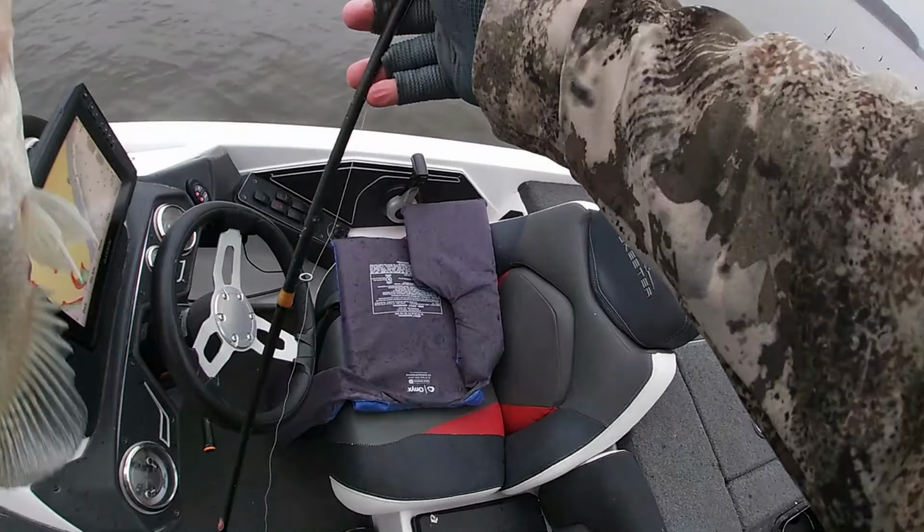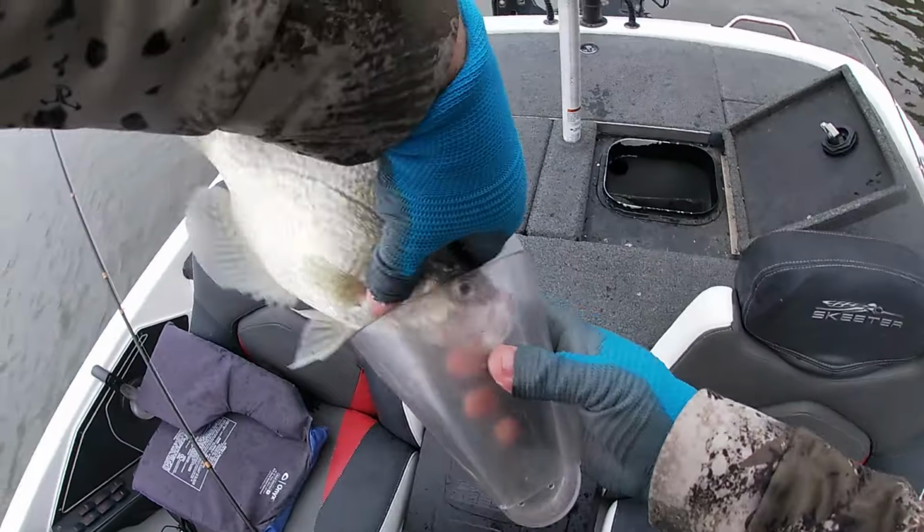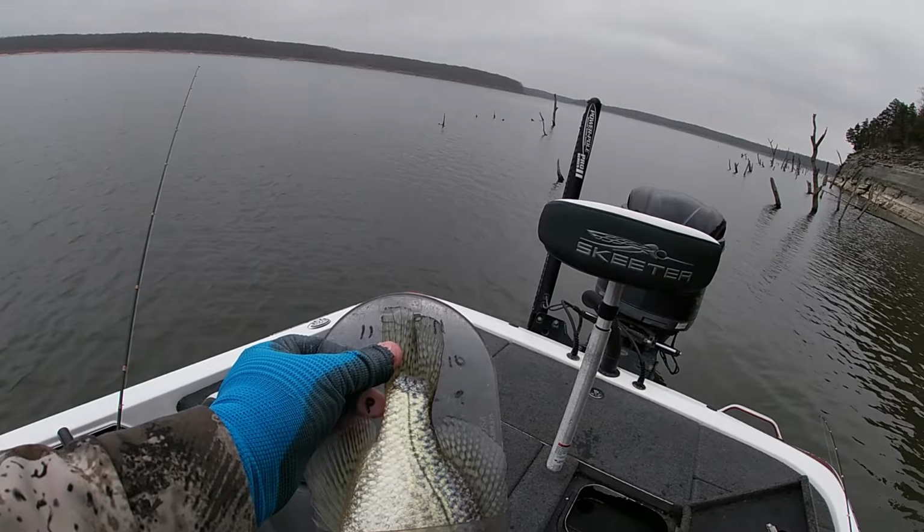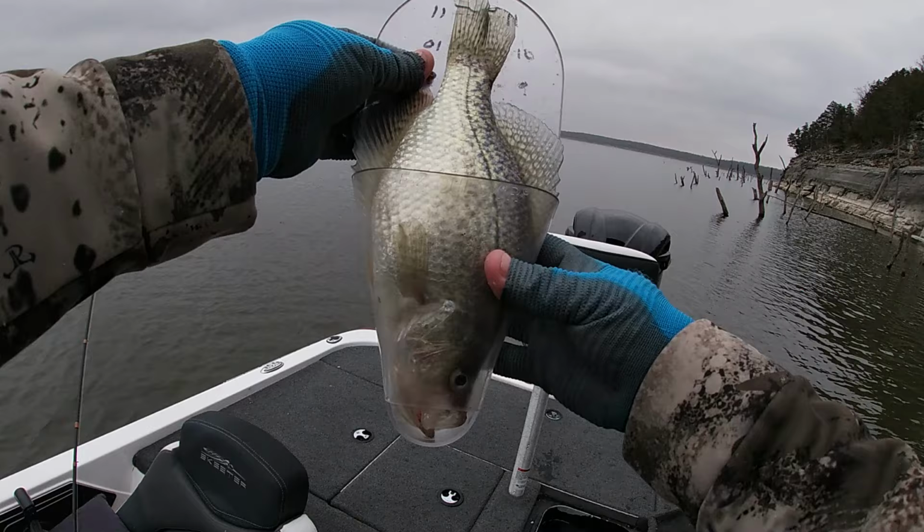Just let me show you all. Let's put him on the board here, just so you guys can understand. Oh, yeah. 11.5-inch fish right there. Look at that. Boom.